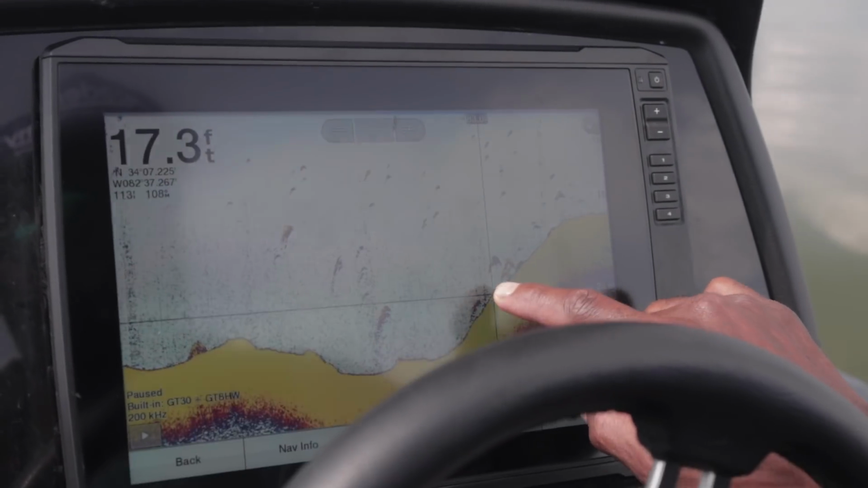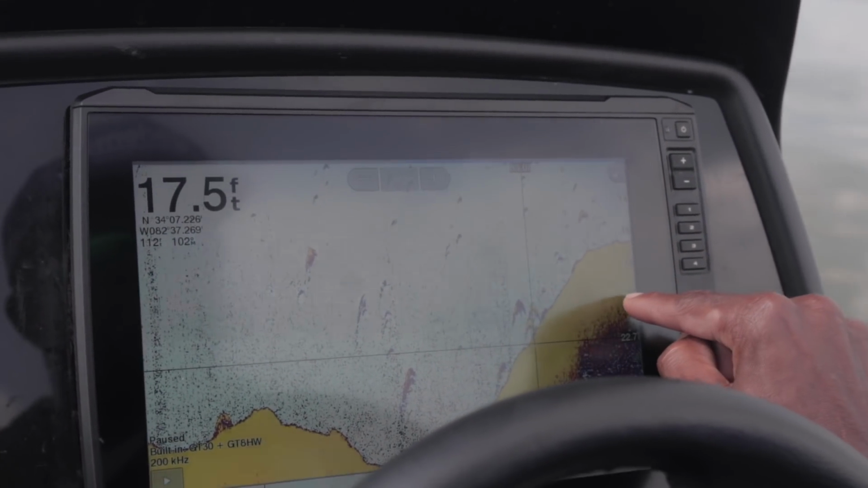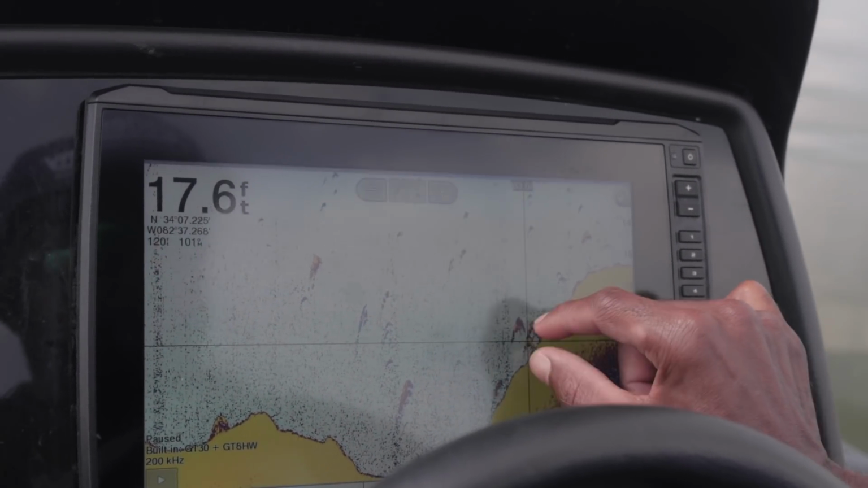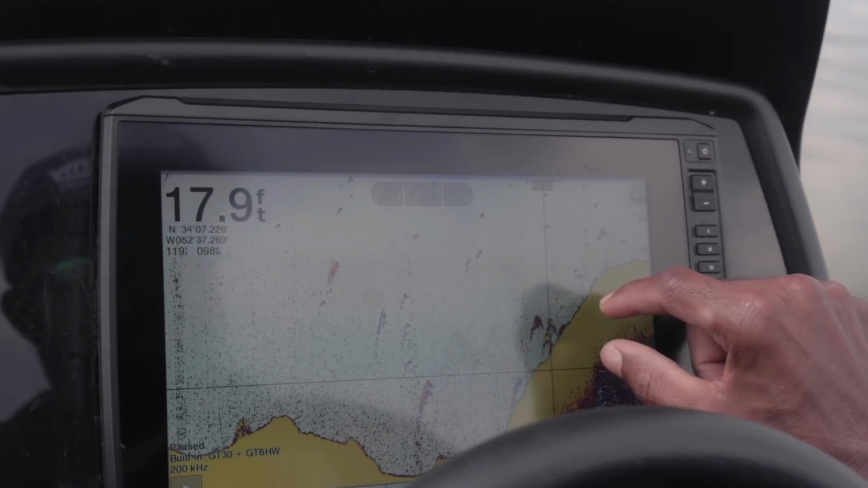All right, you can see I idle over some fish again. This was in about 20 to 22 foot of water. Right there, see, I put the crosshairs on them. There's 1, 2, 3, 4, 5. That's what they're going to look like.